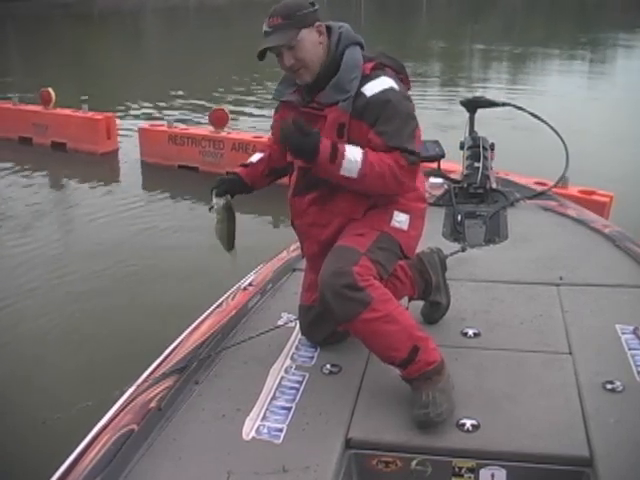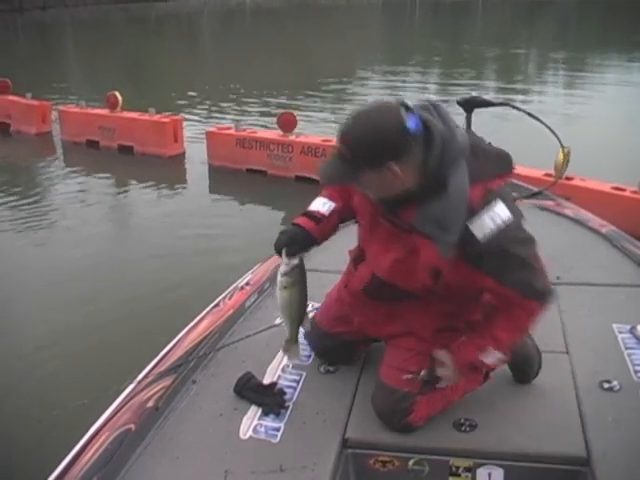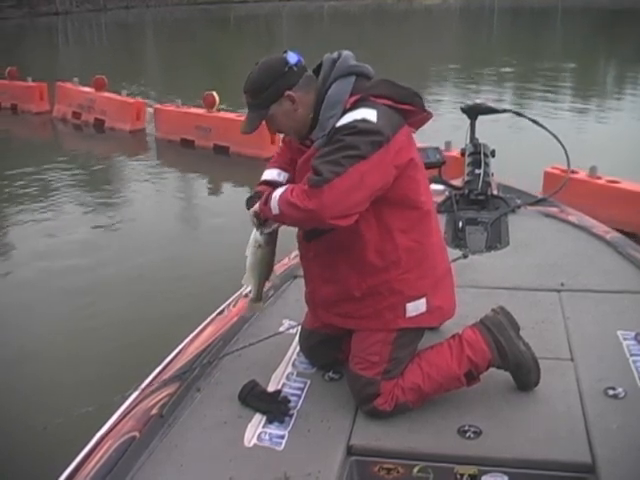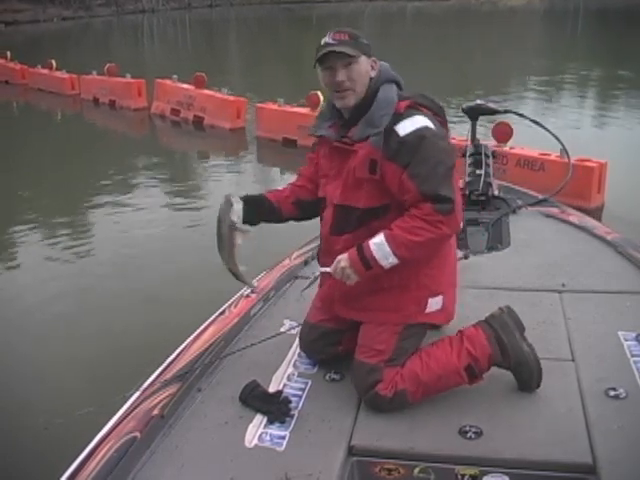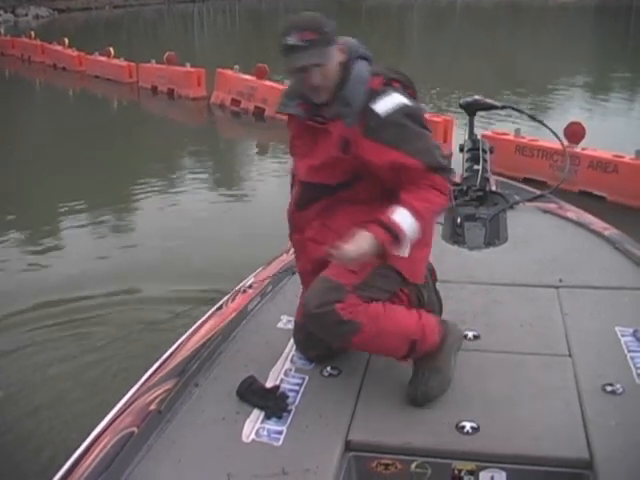I got to take that glove off. Glove is killing me. Cool, cool. Pretty little Lake Wylie bass. That is too much fun.